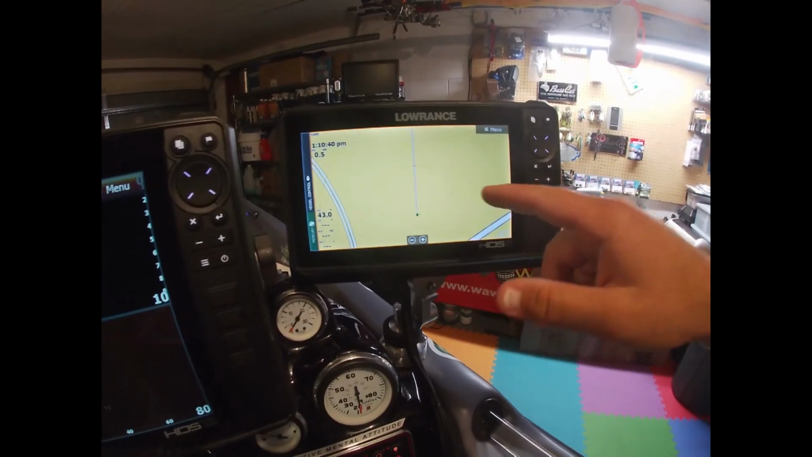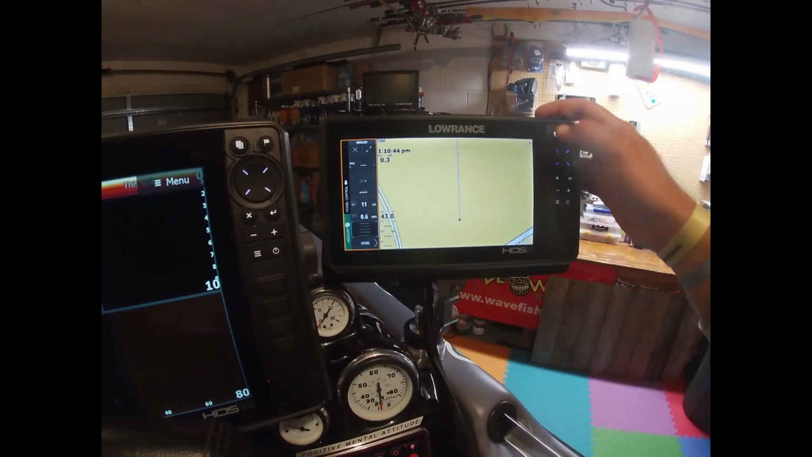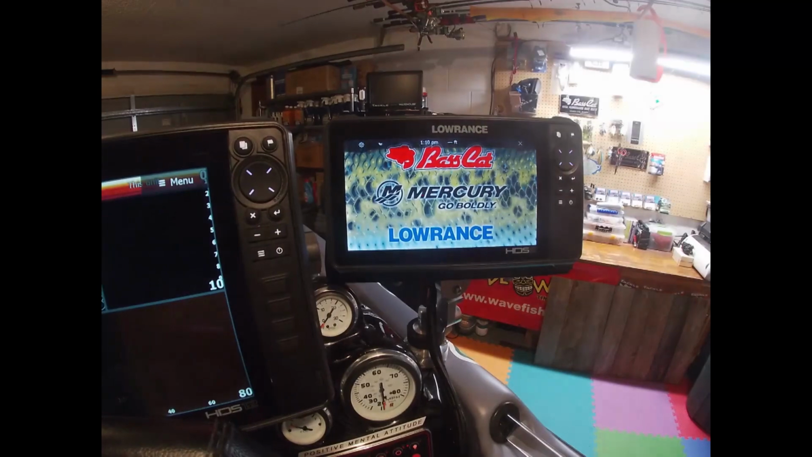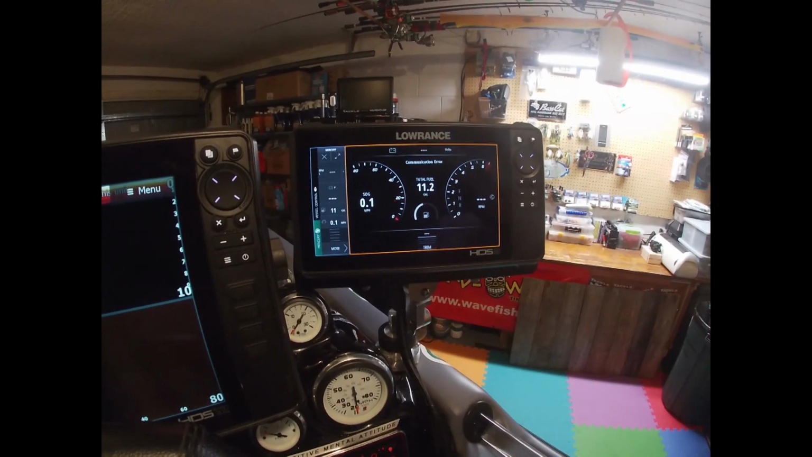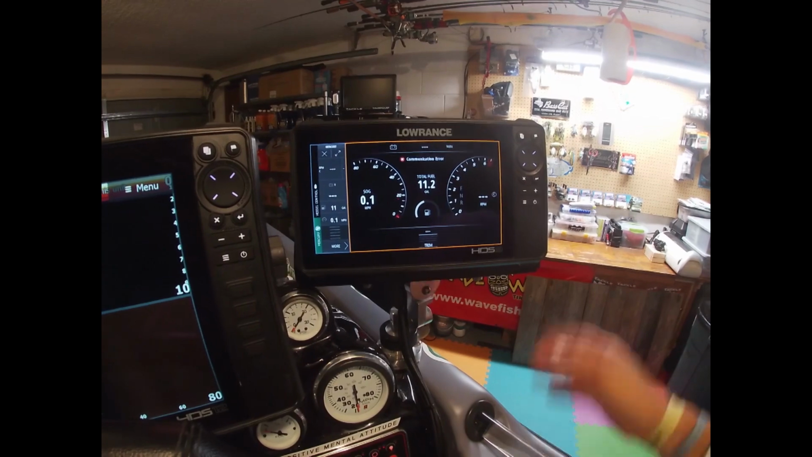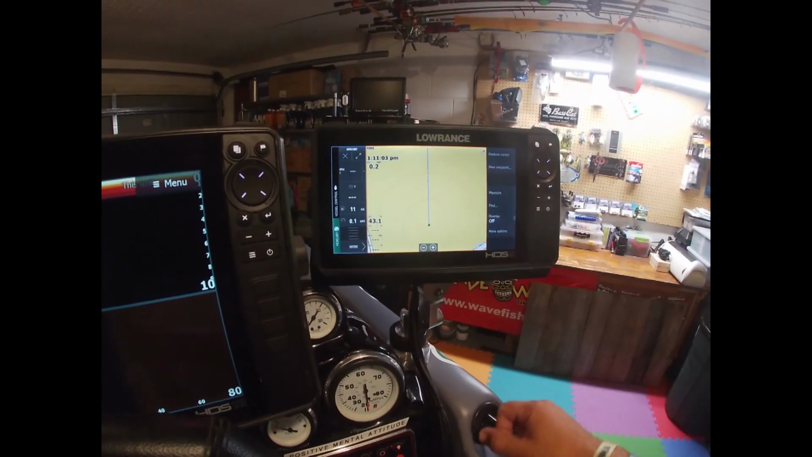This one here, very simple. I run straight mapping on it. I also run some Mercury stuff. I can also run my SmartCraft gauges on here. Normally, once you have them dialed in, during the tournament I'll just run this straight on my Mercury page. That way, I have all my gauges and everything that's going on with my motor there. So, run that on that pretty much. Also, I have my Mercury stuff there too.